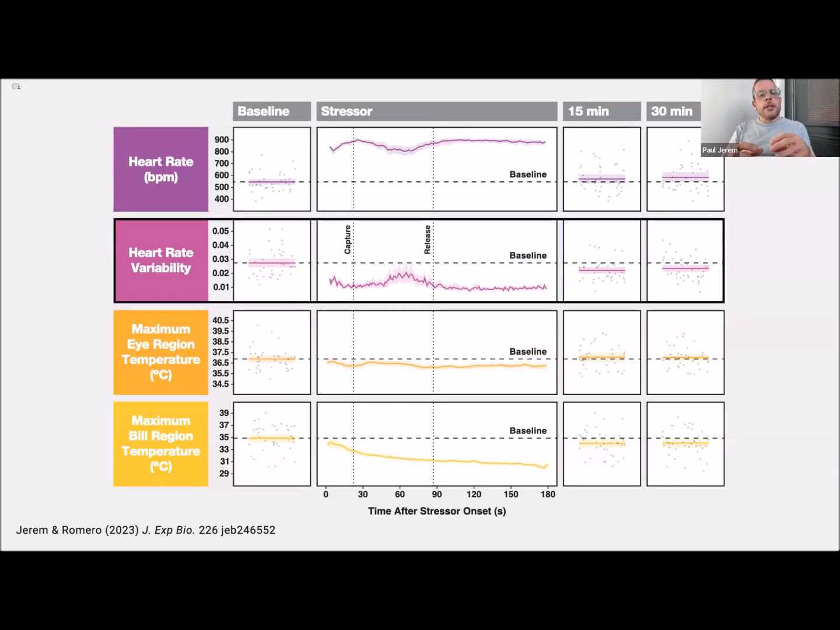And this increase in heart rate reflects sympathetic activation, with heart rate variability dropping immediately and then remaining below baseline for the entire stressor period. Remember, lower heart rate variability means greater sympathetic activation. And then again, it returns close to baseline by 15 minutes after the stressor started. So clearly capture and handling activated the sympathetic acute stress response.